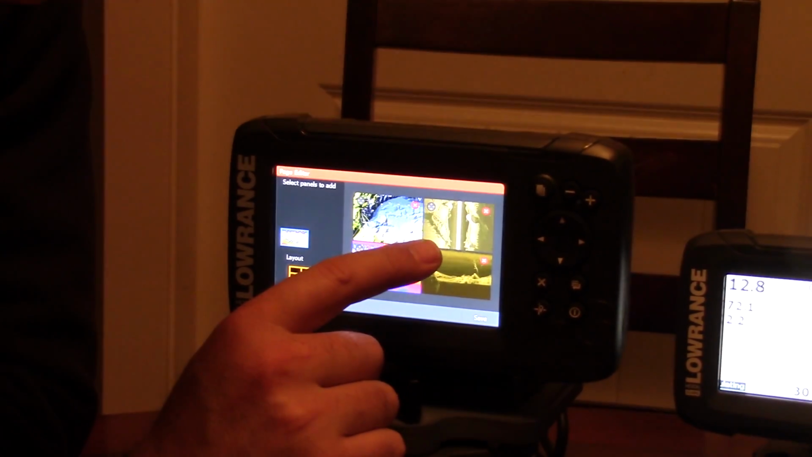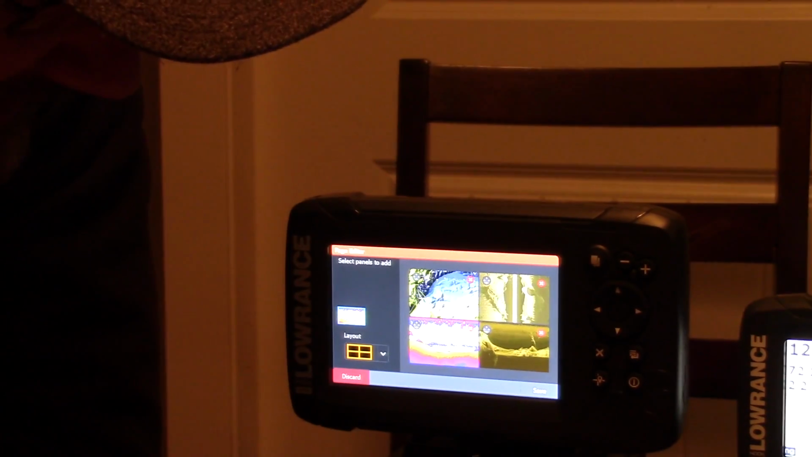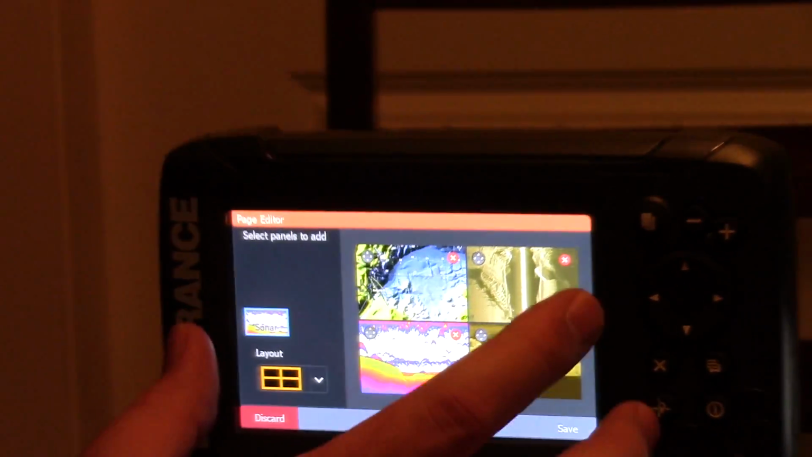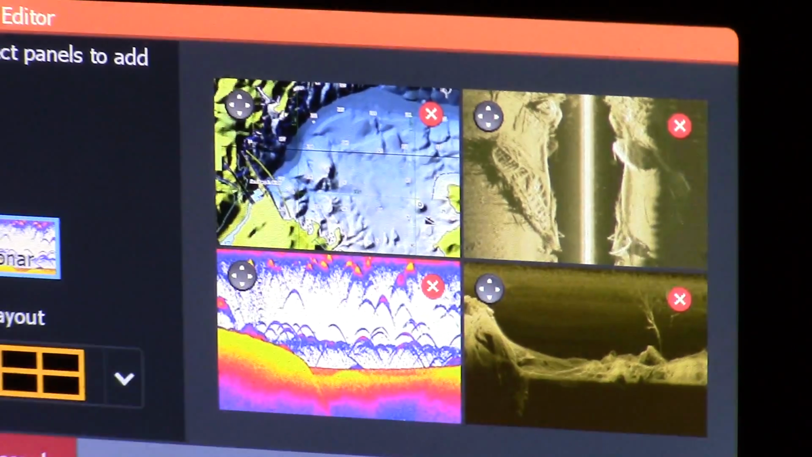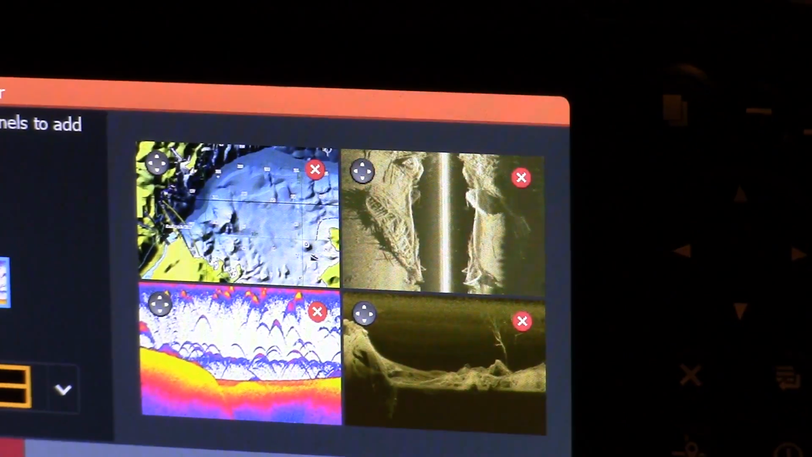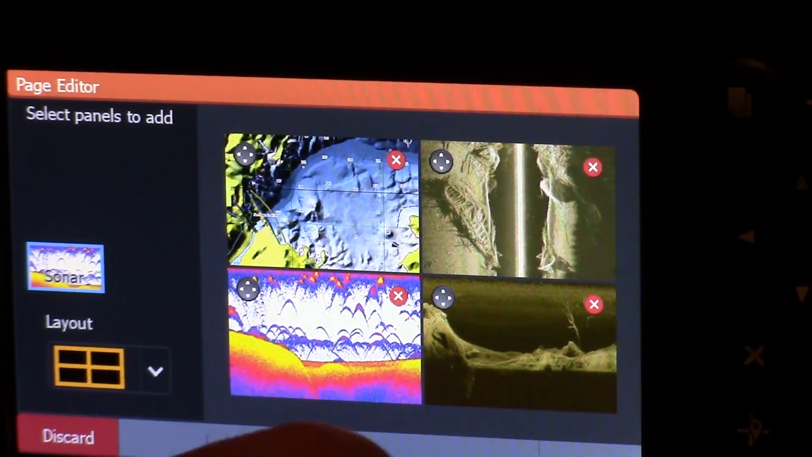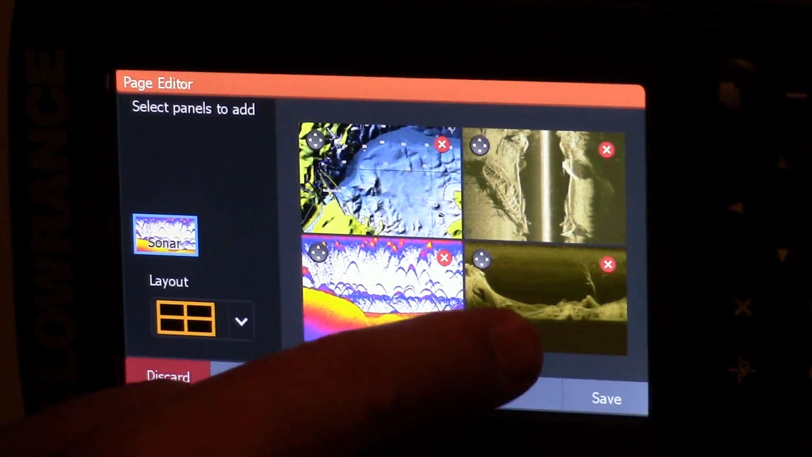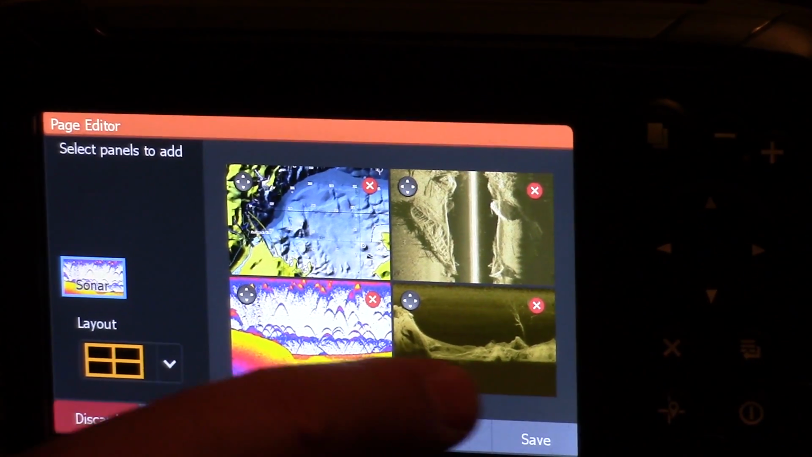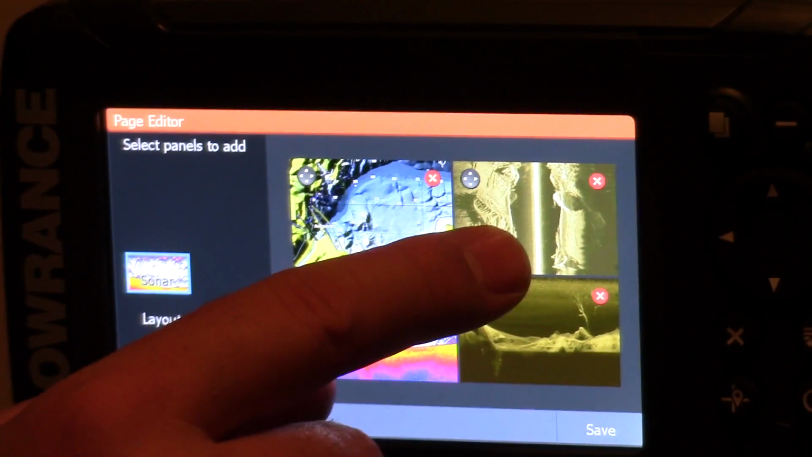Trying to read this little side imaging screen, I don't think you can. But I think side imaging is really meant more for the full screen to see the little subtle details that side imaging provides. Like, you get a bird's eye view when you're reading side imaging. And when you're reading in 2D, like your down imaging, it's a 2D view of what you would see in your side image.